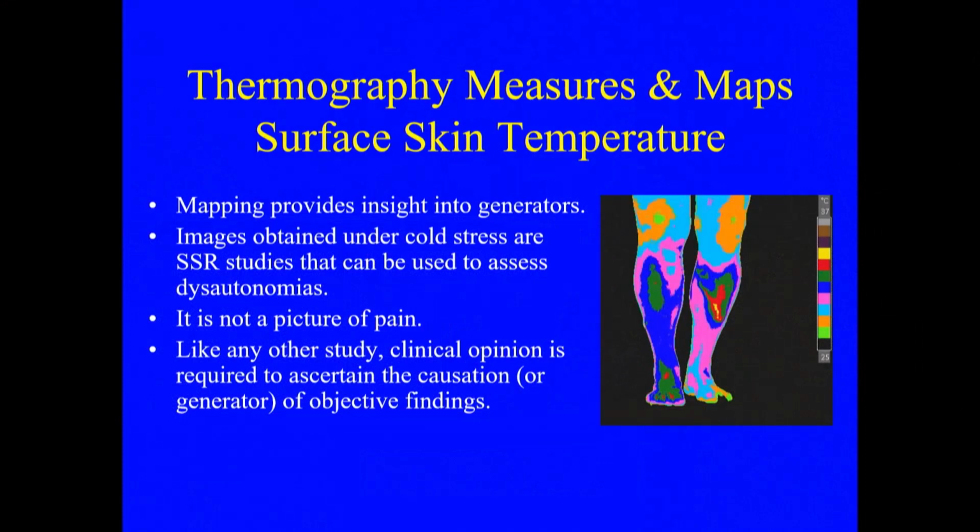So medical thermology provides unique physiologic information unavailable in any other objective study. You just can't see with any other objective study the findings that you see in medical thermology. We take these skin temperatures, and it's not a camera, it's a microbolometer infrared imager. It's a highly sophisticated piece of technology like they might use in Desert Storm or in the military. In fact, they do use it, okay? And it gives you these temperature ranges.